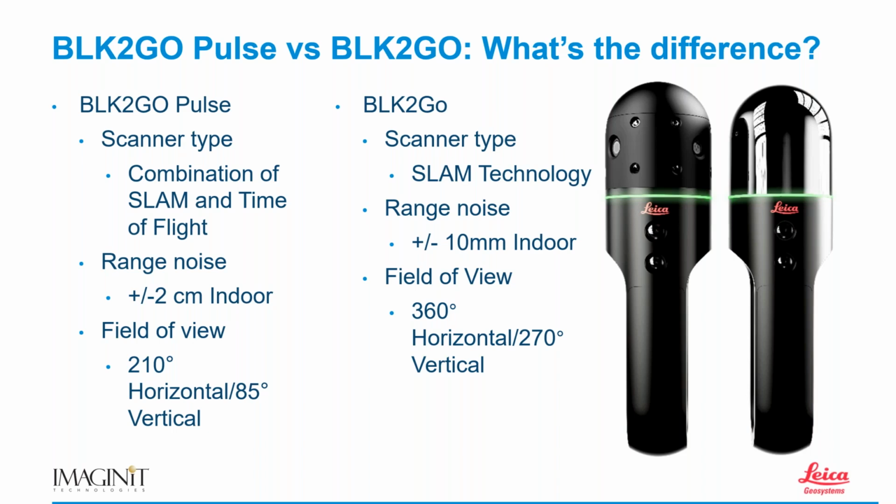Okay. Range noise is going to be a little bit higher on our Pulse than it is the BLK2GO. The field of view is a little more limited on the Pulse than it is the BLK2GO. And so again, if you just do a side-by-side and you look at that, you think, oh, I gotta go with the BLK2GO because that's the better one to have.